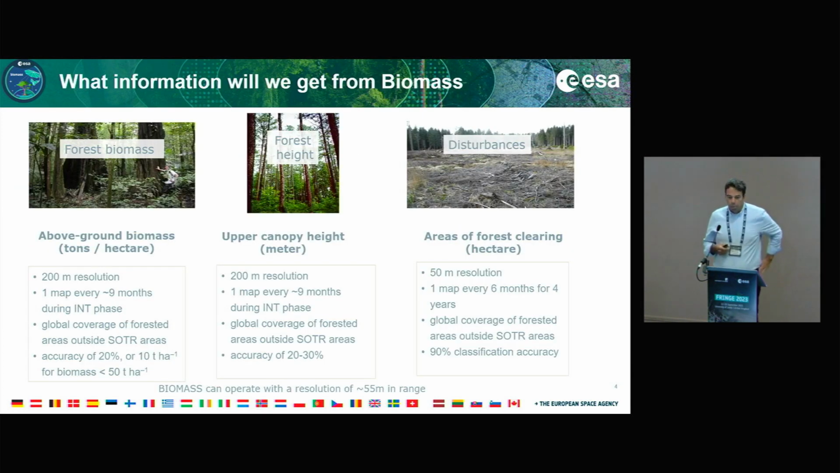So what information will we get from Biomass? Of course, the forest biomass itself, looking at above ground biomass, which is typically provided in tons per hectare, a product given at 200-meter resolution. So it's a 6-look product. One map roughly every 9 months during the interferometric phase. I will come back to the phases of the mission later. And we have global coverage of forest areas outside of areas where we're not allowed to transmit, which is given by the Space Object Tracking Radar Network, operated mostly in the US and over Europe. The overall accuracy will be 20% or 10 tons per hectare for biomass values less than 50 tons per hectare.